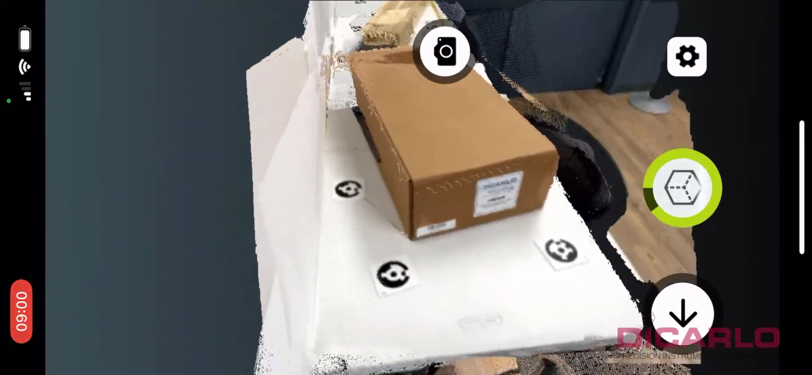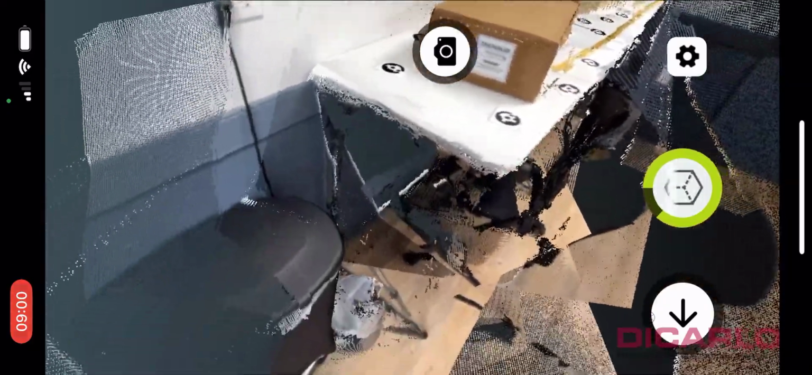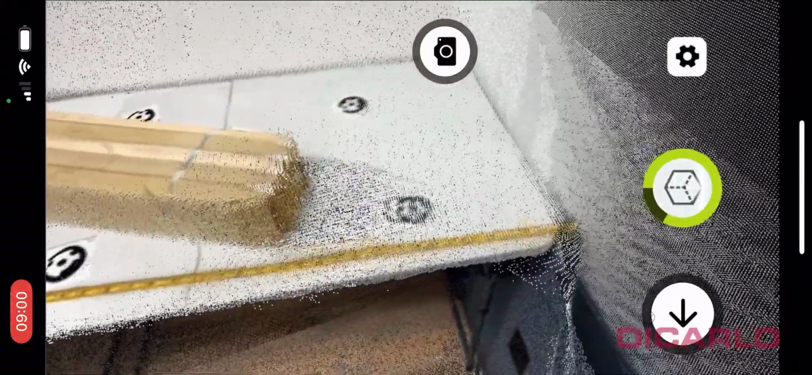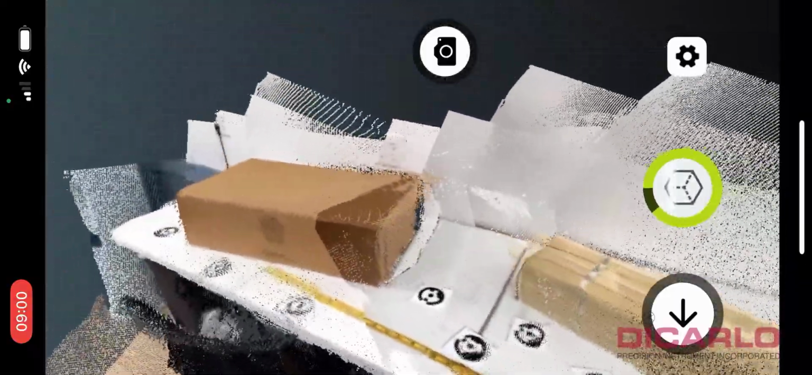We'll go around. We have targets around. They are not actually being utilized for anything specific, but they're here just for reference. I have a tape measure that's out here that measures out to 6 feet. But again, at this point, I'm just capturing a little bit of data.